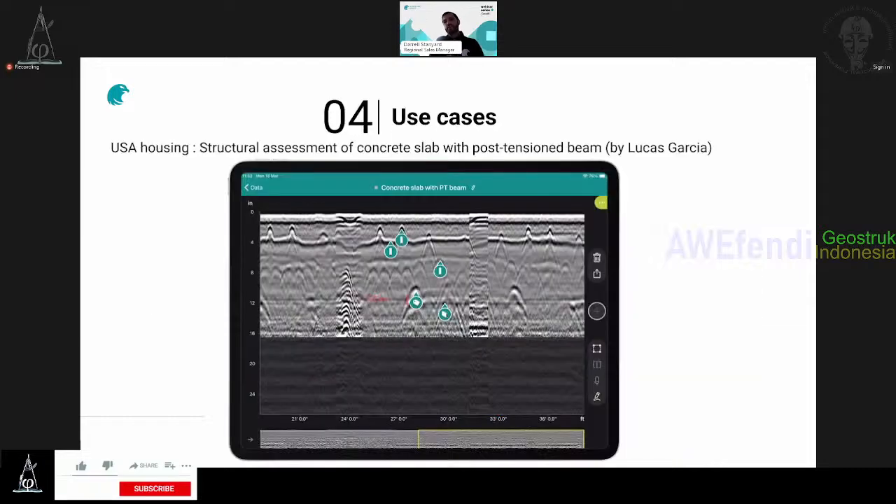Now let's talk about use cases from our US colleagues and also from Asian colleagues. Here, I just want to show you the power of stepped frequency continuous wave. Don't pay attention to the interface here. It's just that the antenna is lifted in the air. The scan was repeated 3 times, and what we could see is that we could find the post-tension beam deeper below the concrete slab. It was possible thanks to the stepped frequency continuous wave and also the signal processing. That's a very good example where you can see some beams.